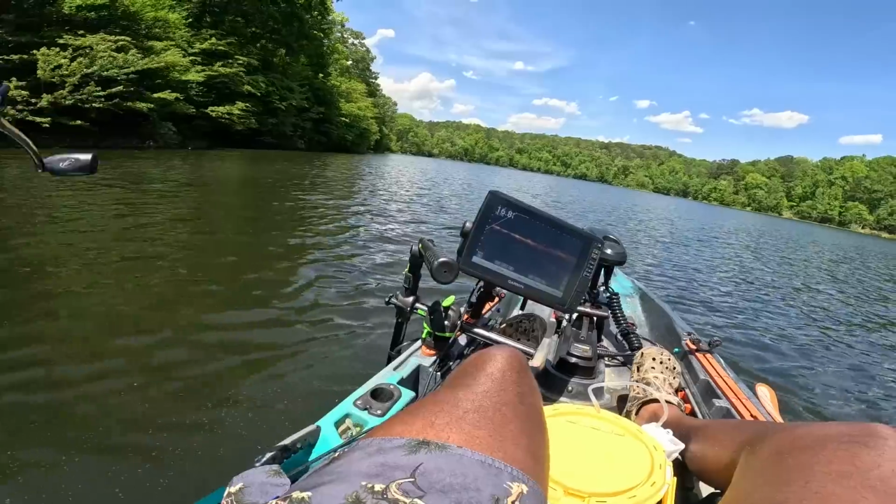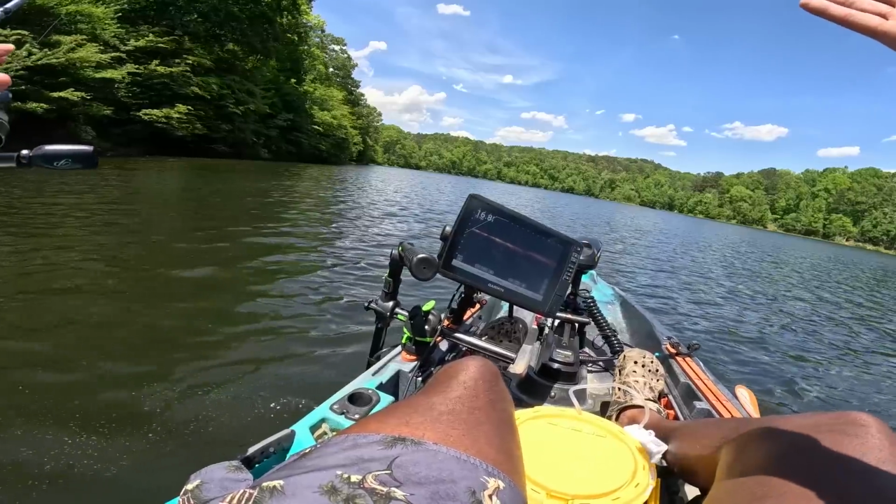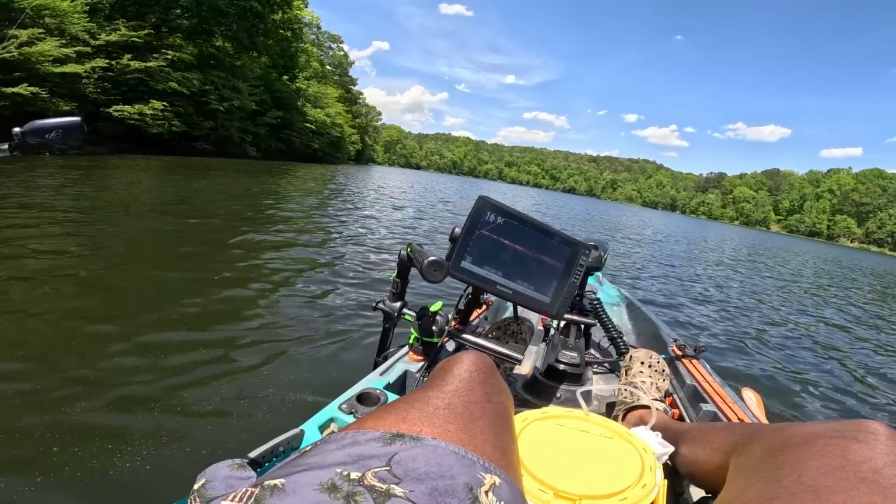So I'm gonna go over here to this side because the autopilot, whenever I push spot lock, it spot locks you into the wind. So the wind's gonna be in your face when you push the spot lock button.